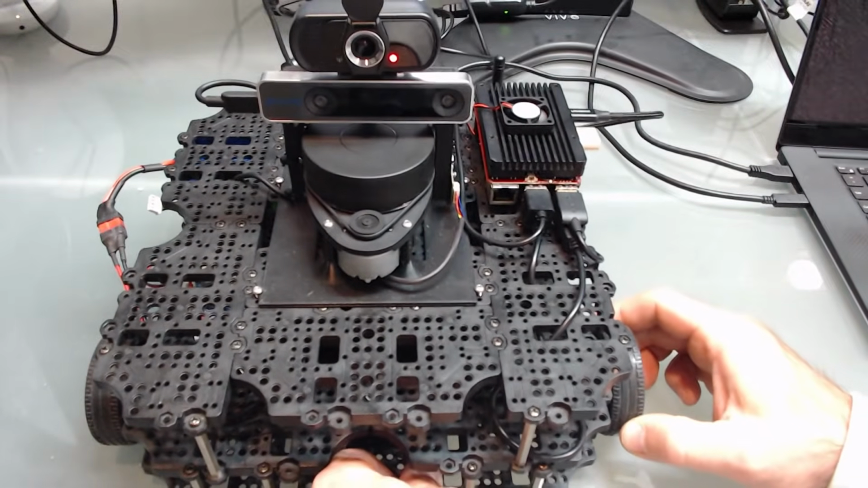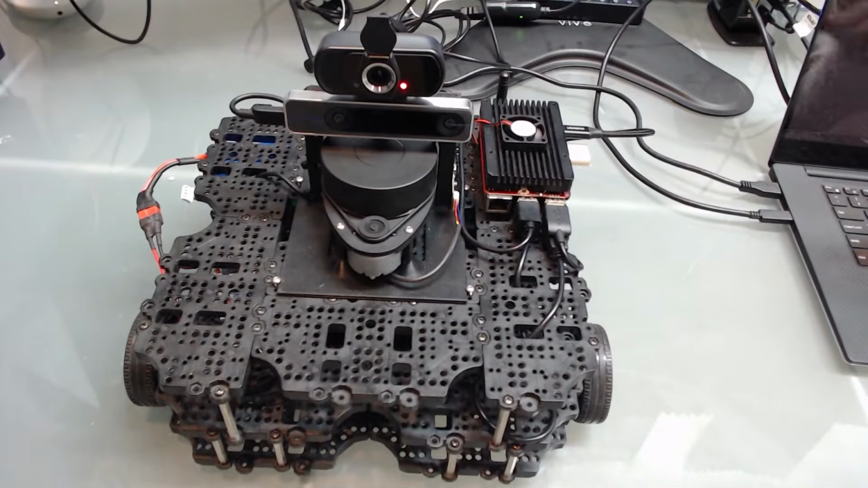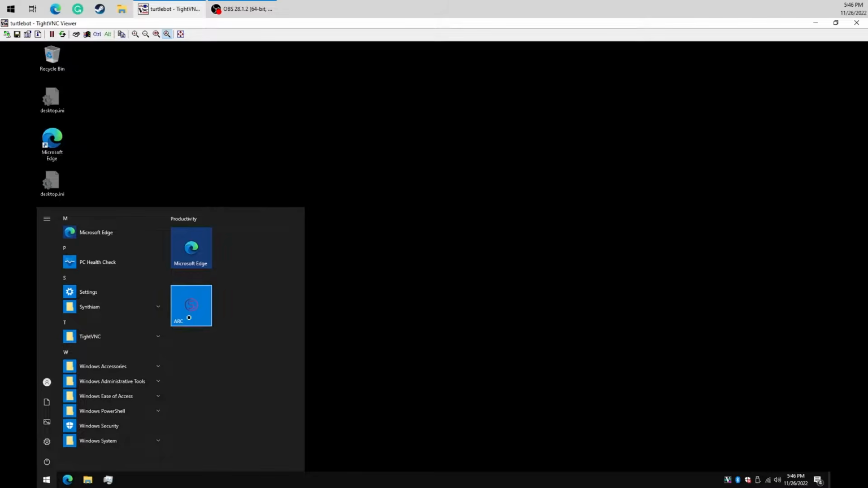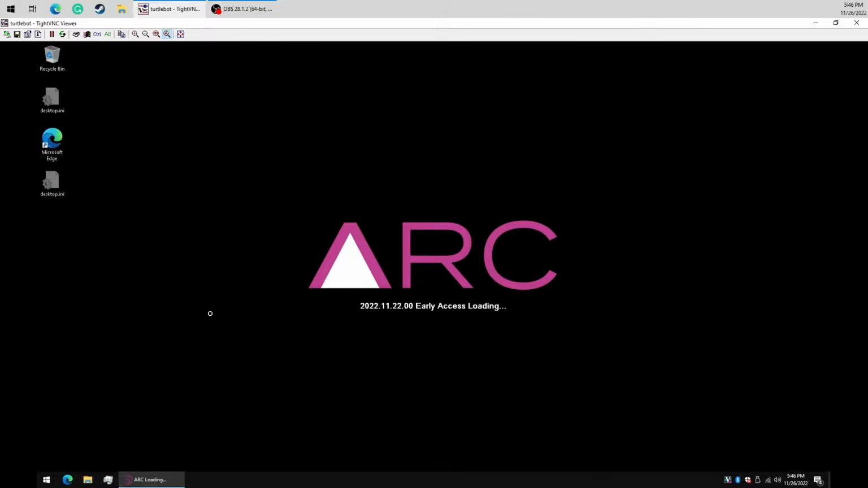So what we're going to do is, first we're just going to try to make sure we get this thing working, like driving around. So I've already installed VNC on this computer, and as you can see, we're VNC'd into it. And from here, we should be able to load up ARC. Now, I already have a project that we can play with if we want to just see how it works. And then I'll create a new project from scratch to show you how to do it.